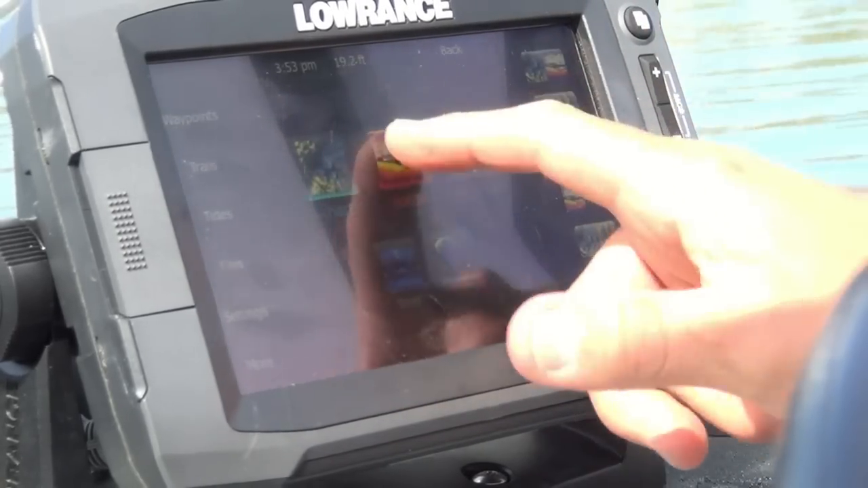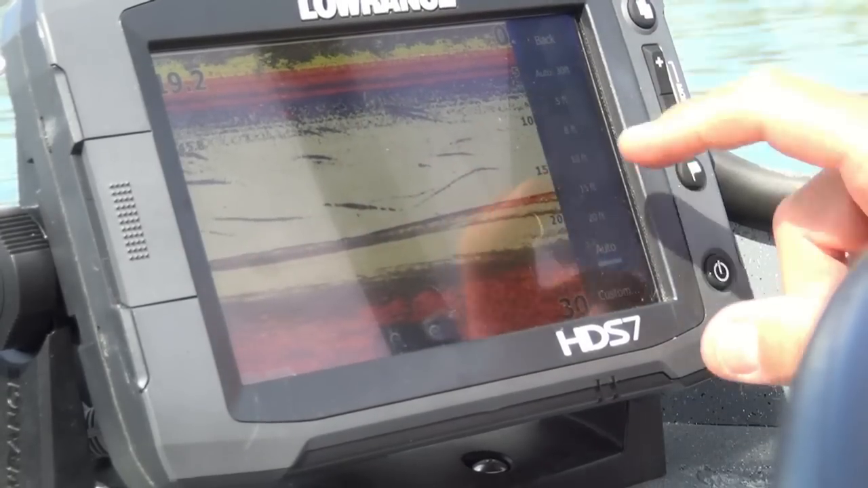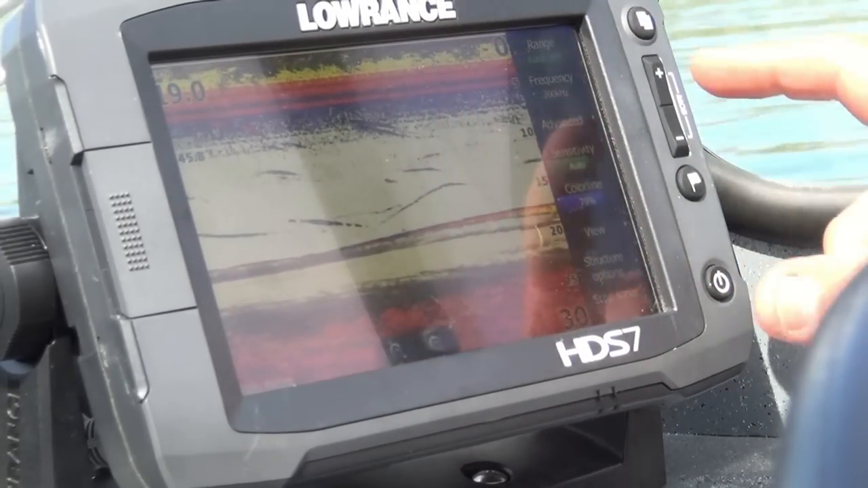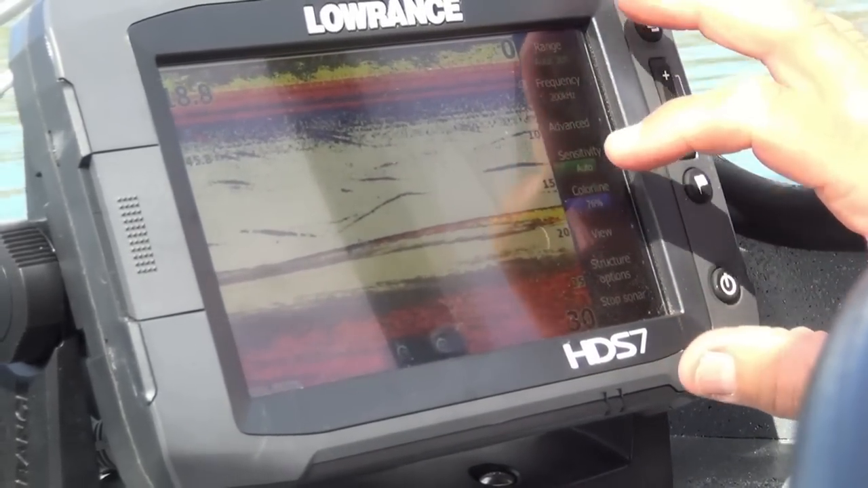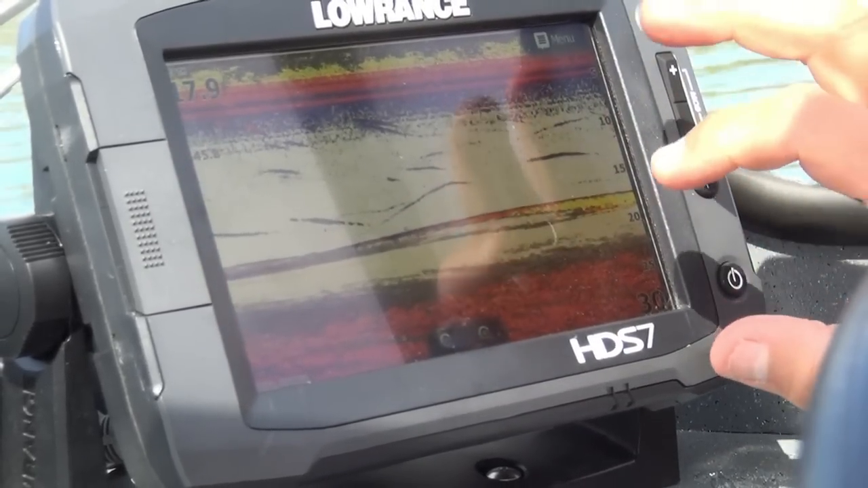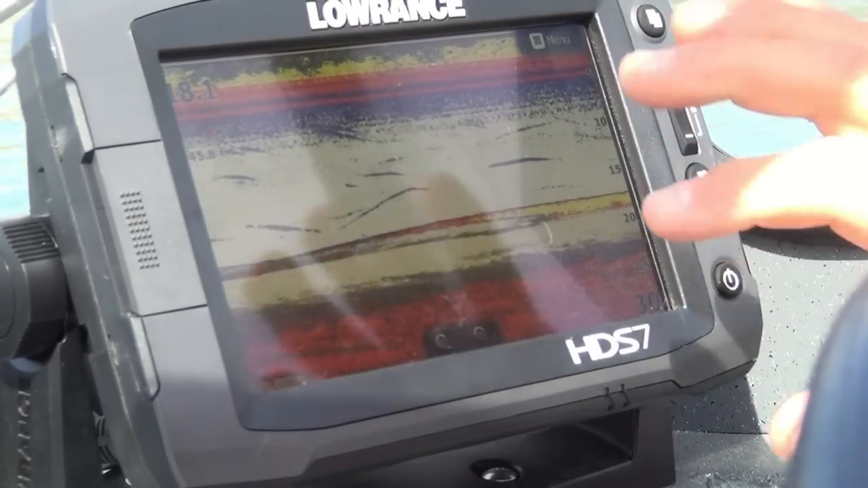I can go right back in, look at my sonar, hit the menu. I can go out of auto to manual screen or whatever you want. You can zoom in. There's also another thing I want to show you on here, which I found very interesting, is that this has a feature called trackback, which, let's say we went over a rock pile about 10 minutes ago.